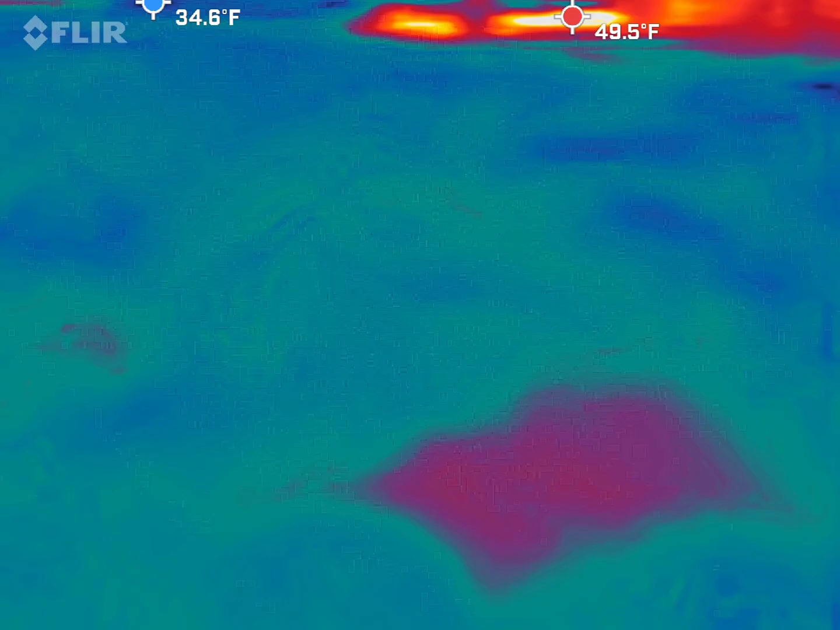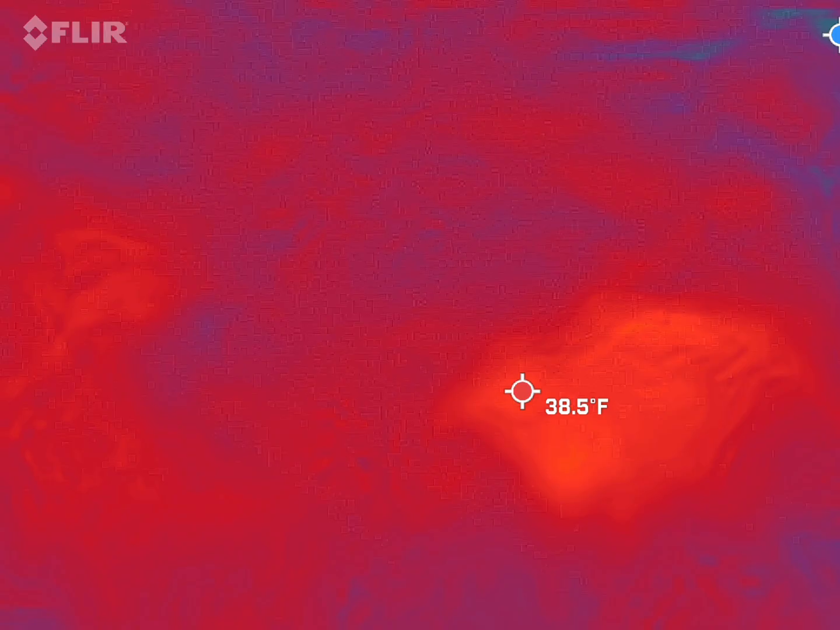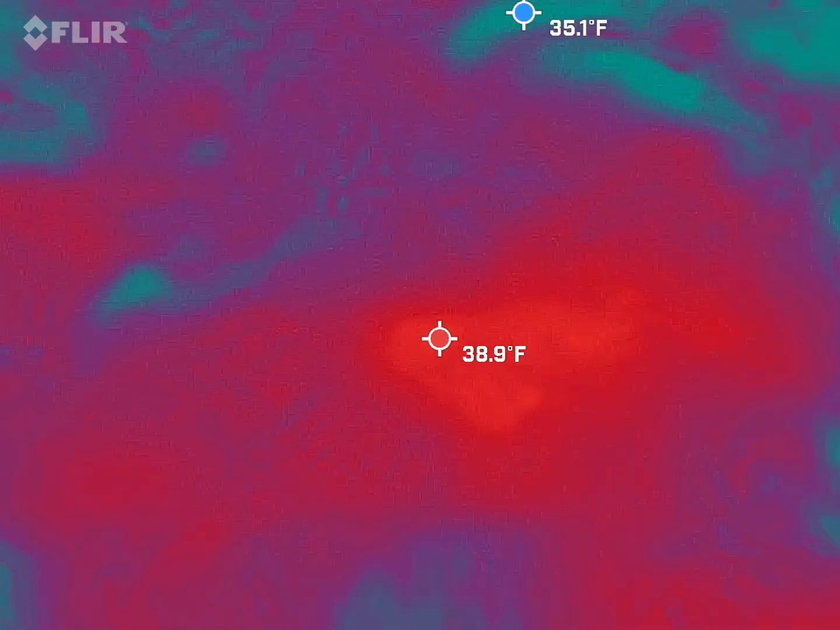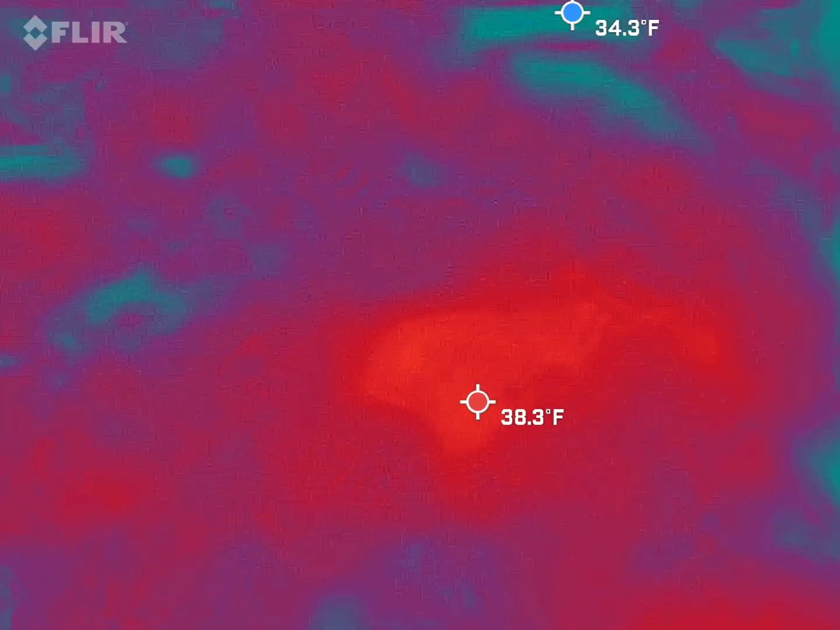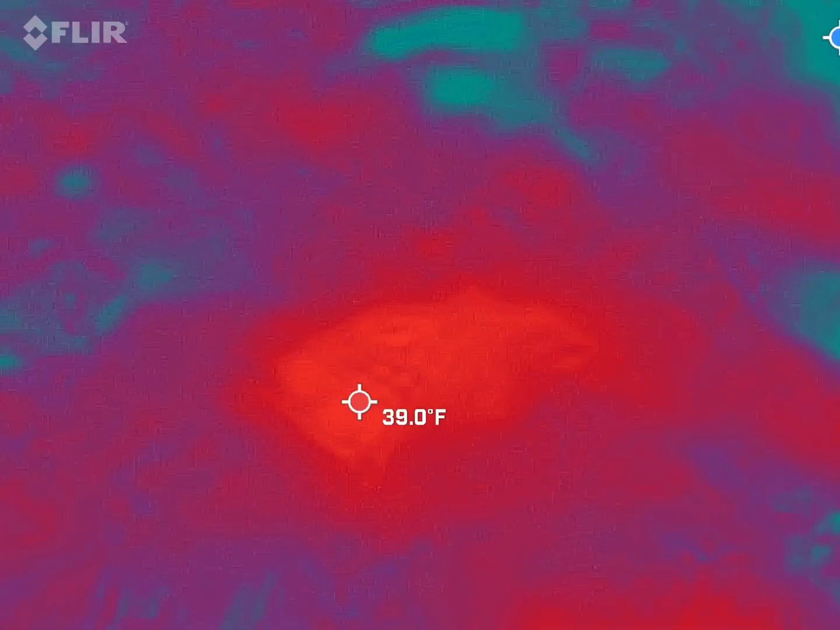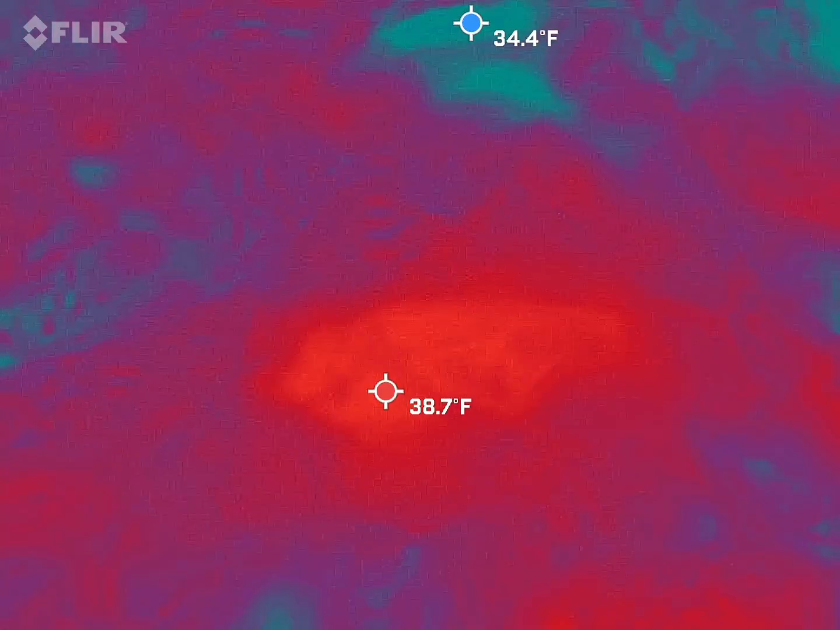Why the ball lights? Oh, look at that. You got that. Went up to 17. Nice. No, look at this. Come here. Look how hot that is right there. It's only 33, right? Damn, that's weird, isn't it? Yeah.